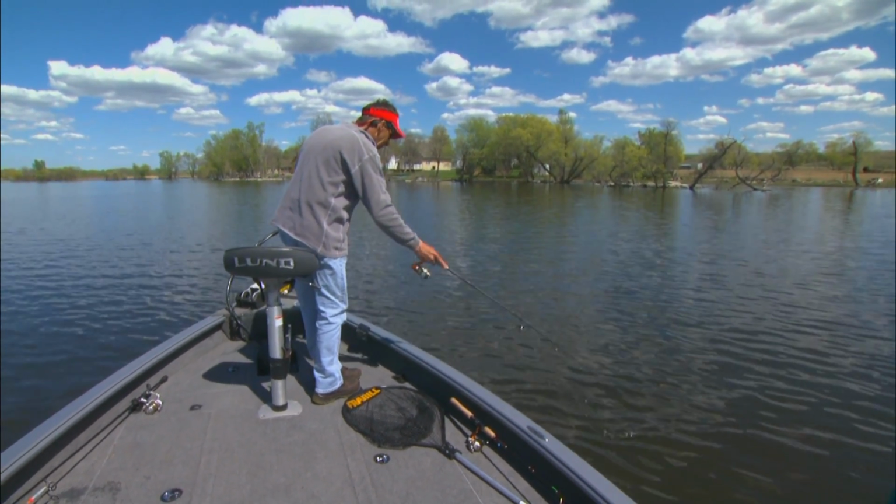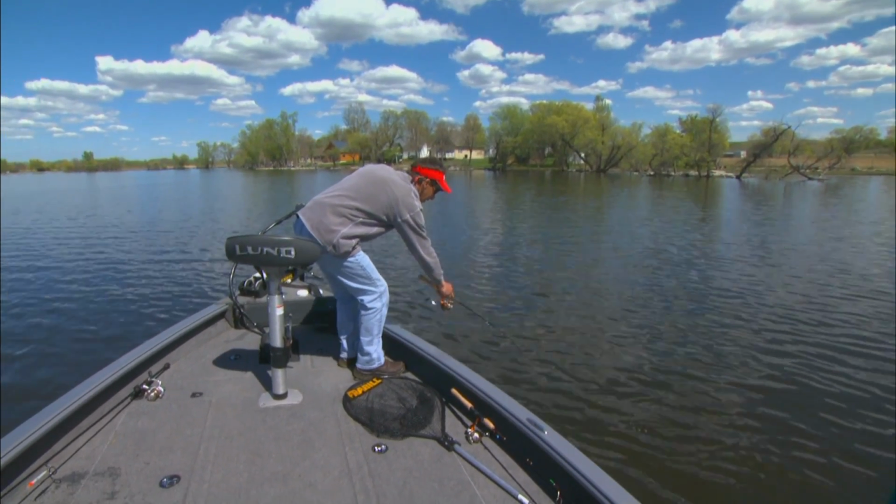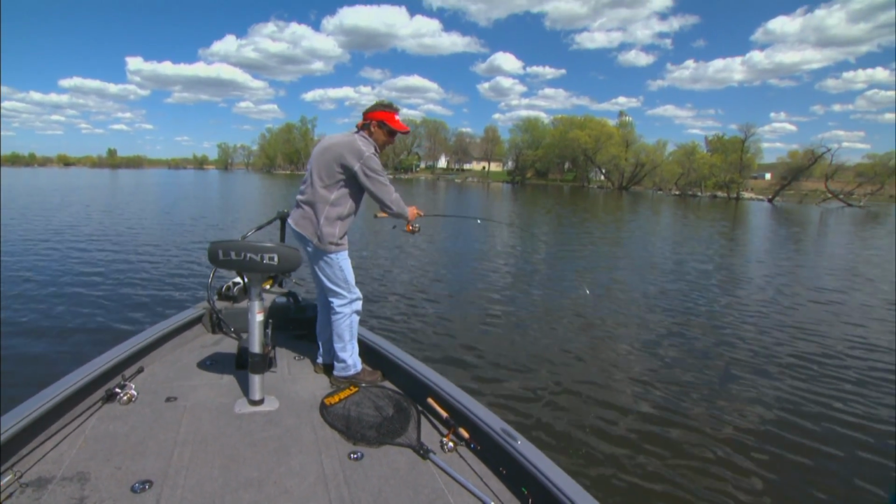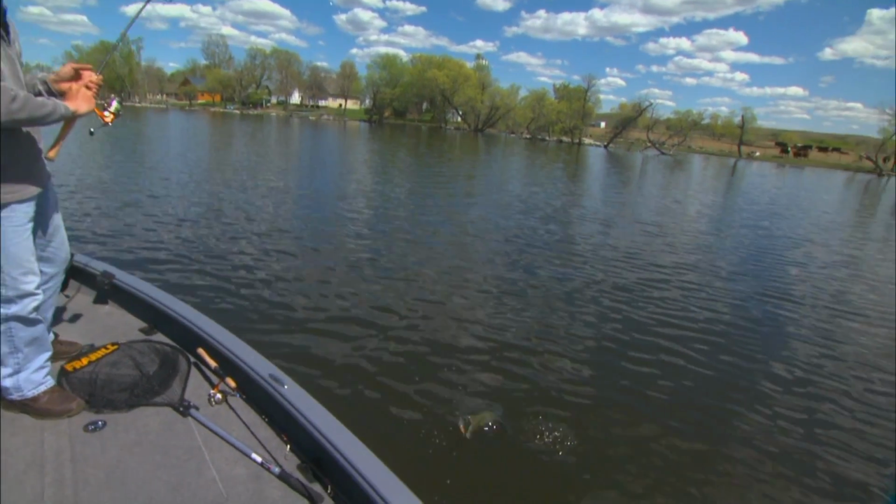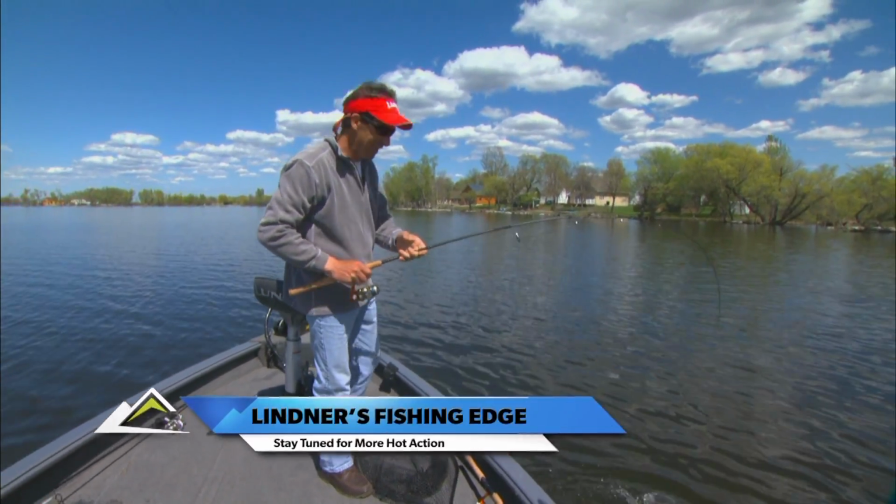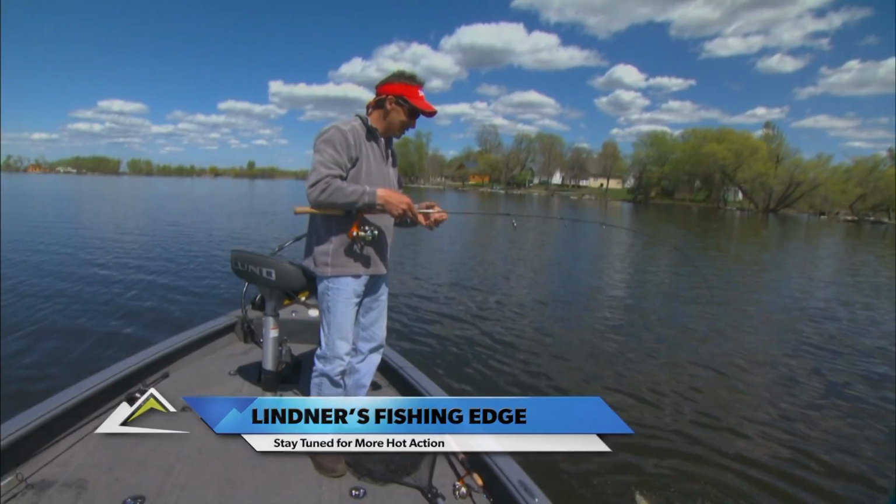Walleye. Wow, yeah, look at that. Look at how he bites it. He likes it. Boy, they want that baby. Oh, got him. You got it? Yeah, I got him. How do you like that, Al? I get him on figure eights a lot. That was really quite interesting.